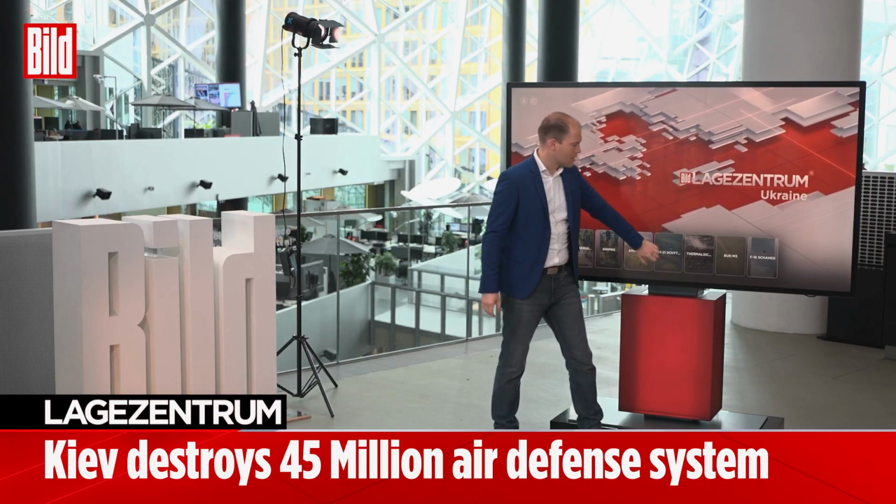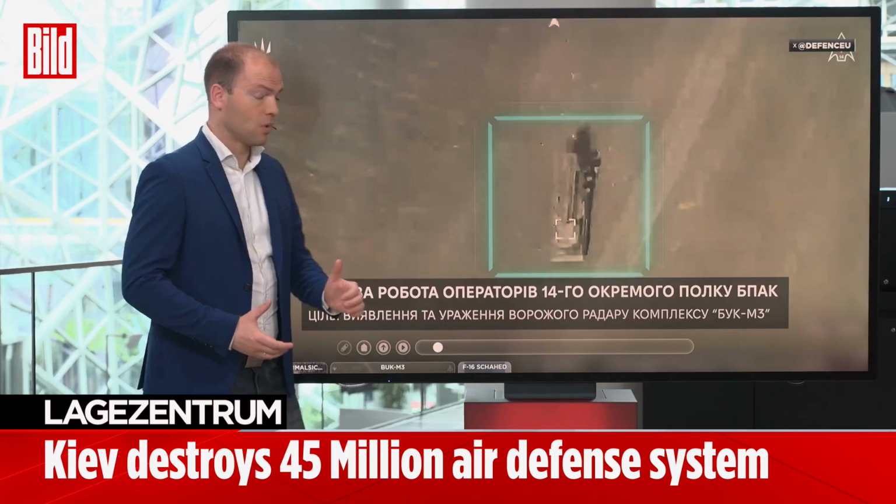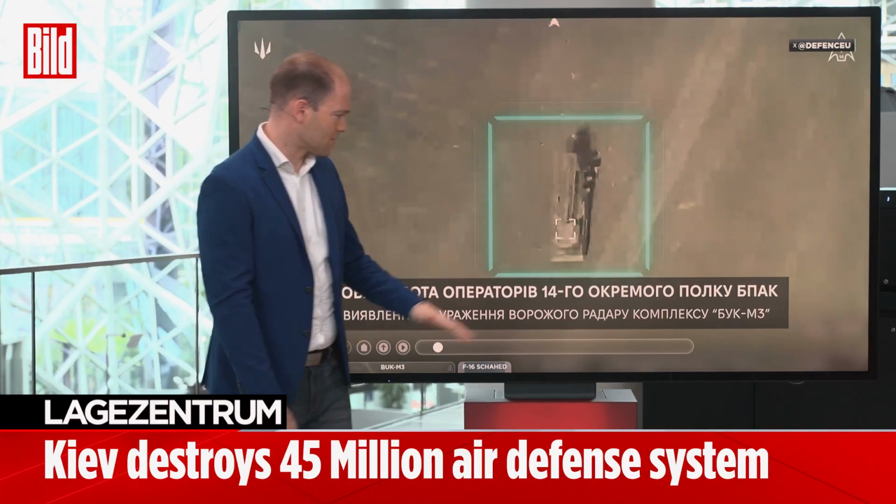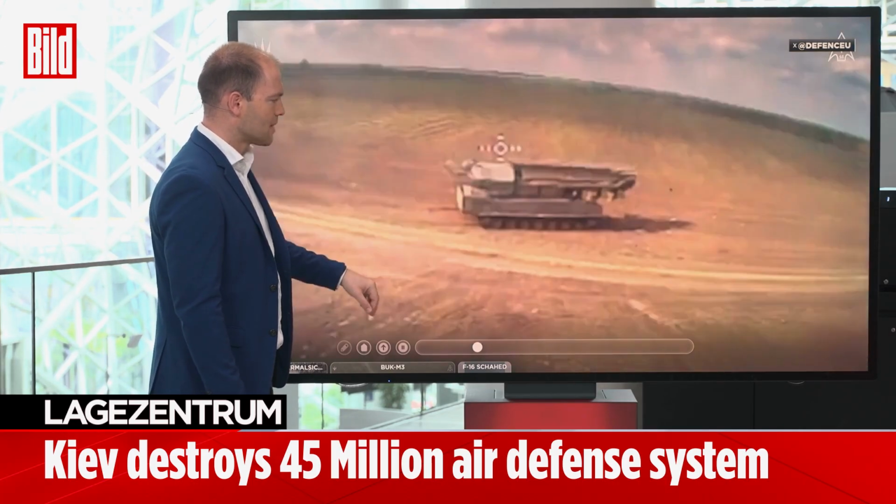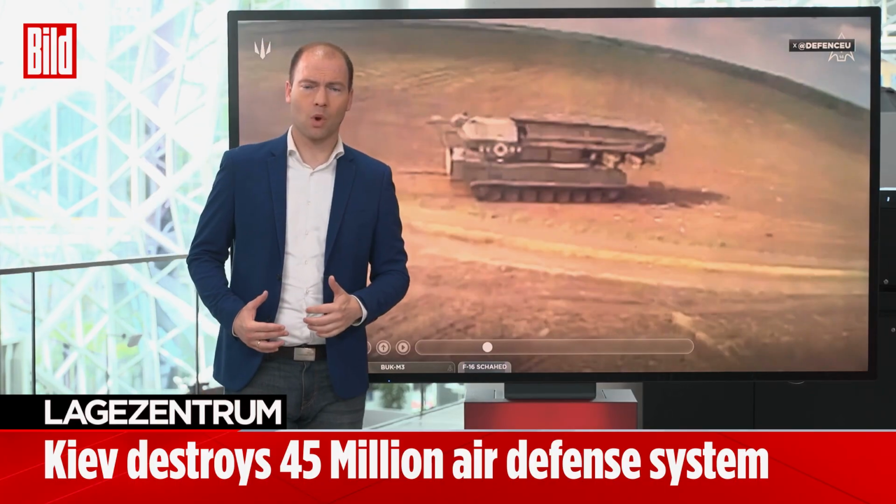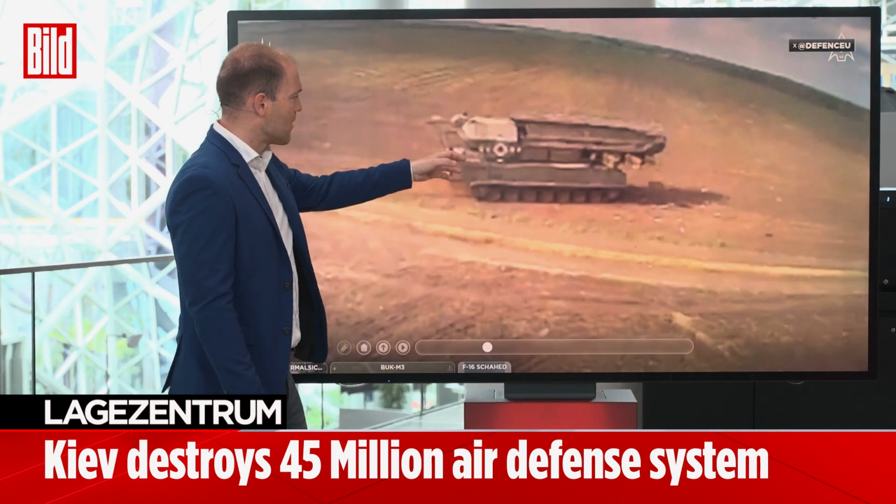Here's some fresh footage that shows a Buk M3 system being directly targeted in an attack. A very costly and advanced system priced at around 45 million euros. And now we see here how 2 very small kamikaze drones are flying directly towards it and successfully making impact. However, what we also see is that the damage is relatively minor, so we don't have a complete explosion, because specifically the radar unit is being targeted.